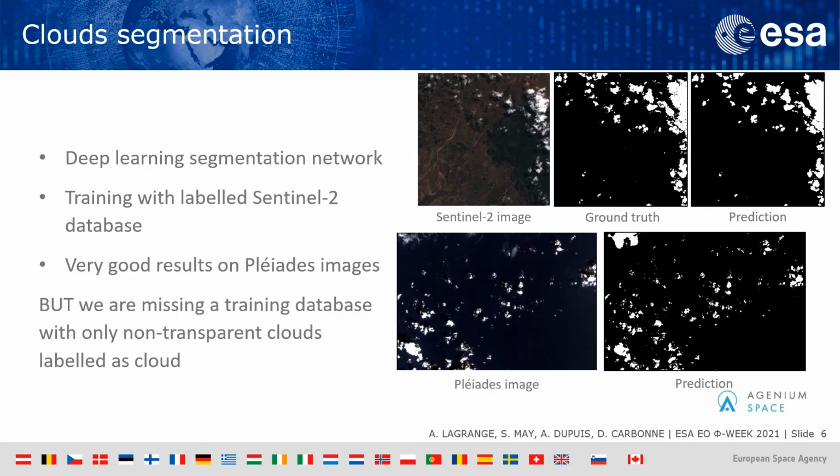Now, a quick word about the cloud detection step that I talked about. So we did it using a segmentation deep neural network that was trained with a labeled dataset of Sentinel-2 images, and we then applied the network on the Pleiades images that we targeted.